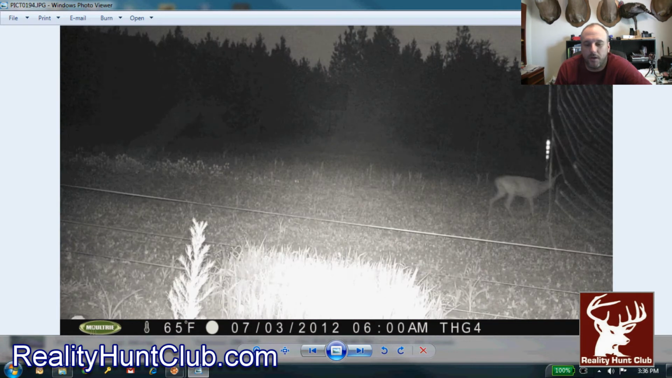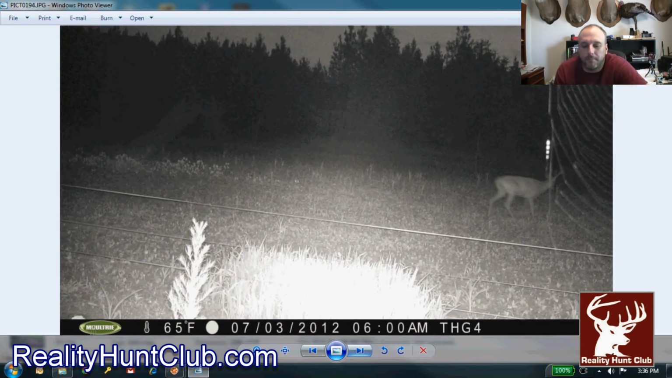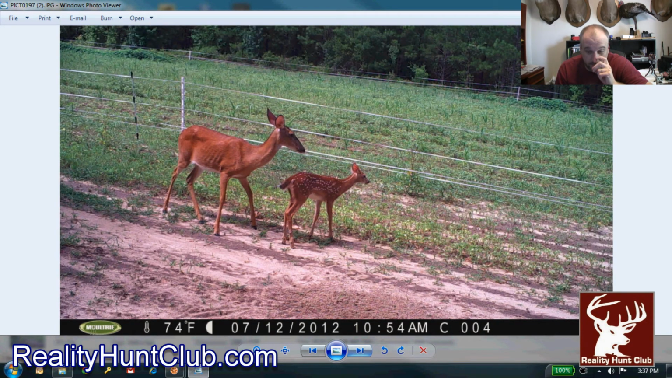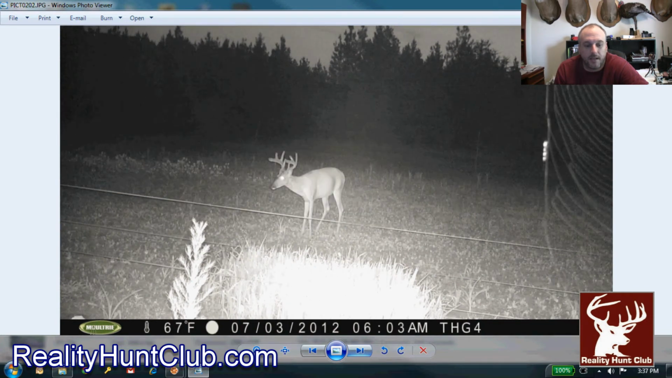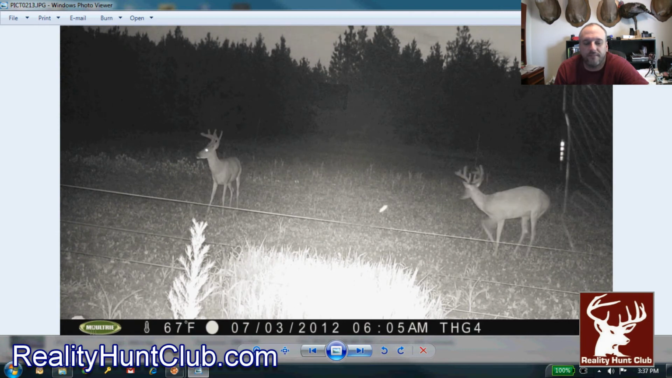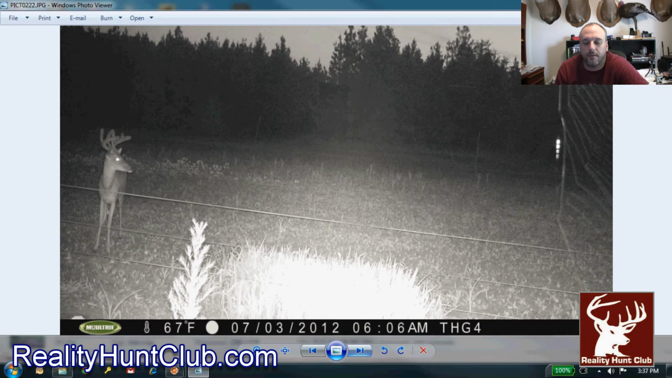You know, it's just a nice buck. I put this one in here because you could see the spider web pop up, and I thought that was pretty cool over the camera. And there's one little fawn. So let me see. He's inside the fence. Nice bucks, but once again, I don't think they're 4.5. I think they're 3.5. Really nice 3.5s.